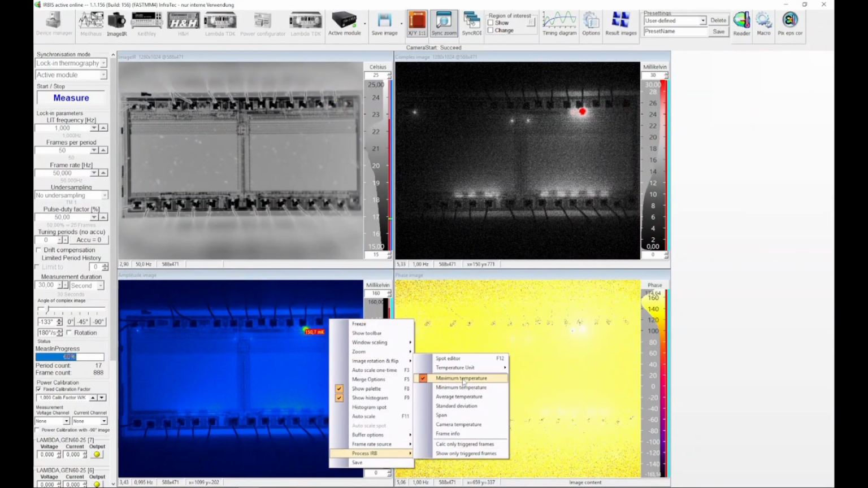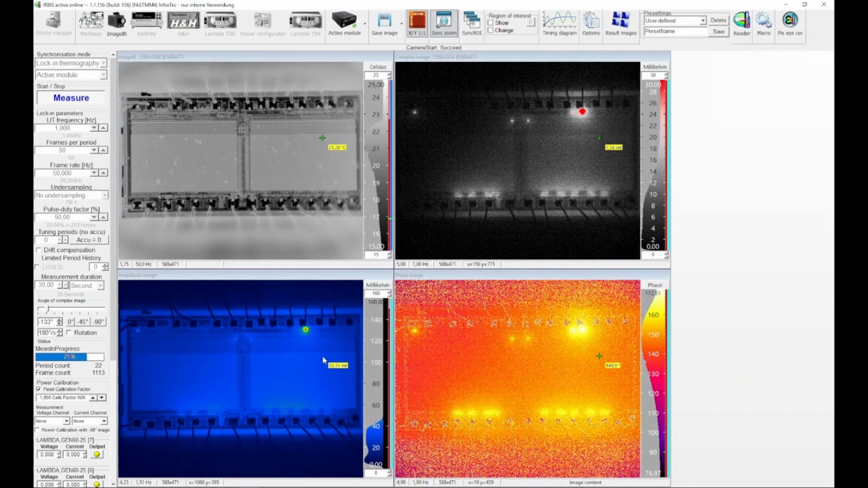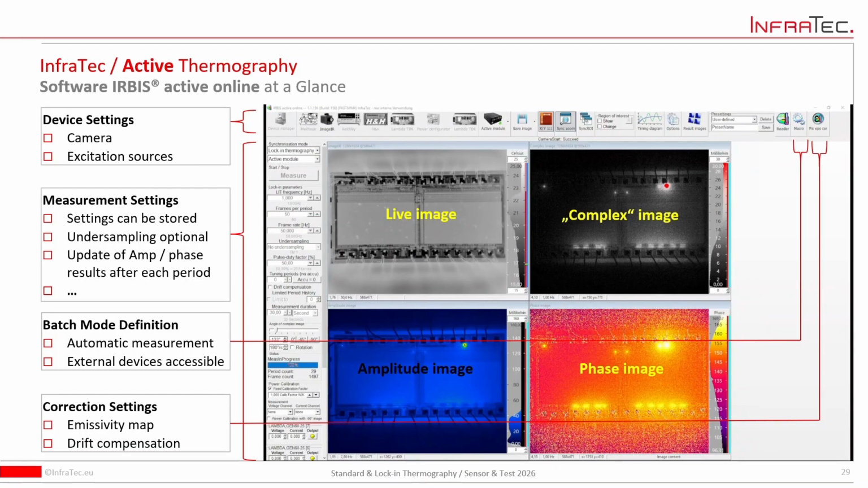Okay? And here you see it with the video process, how the defects occur, so that they can see them very easily, in which regions some inhomogeneity occur. Okay? Totally easy.